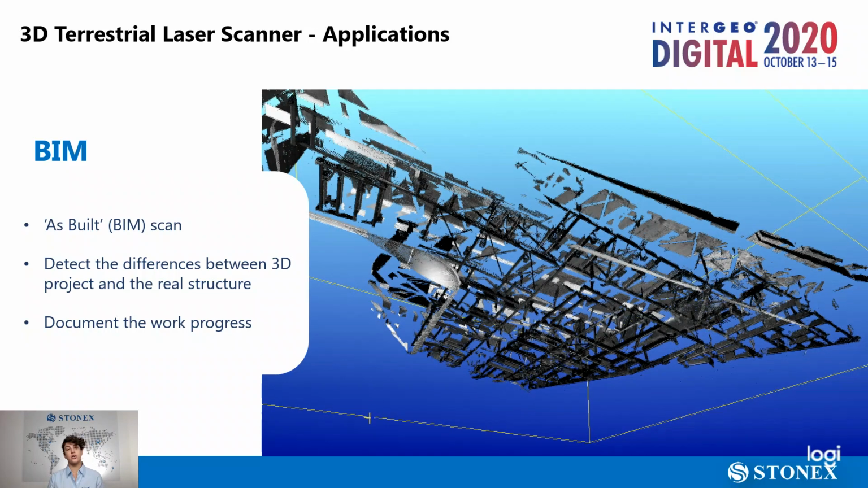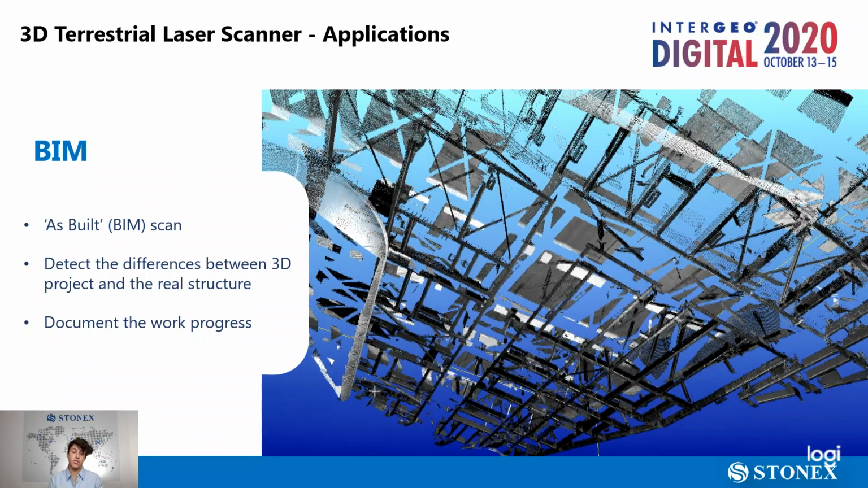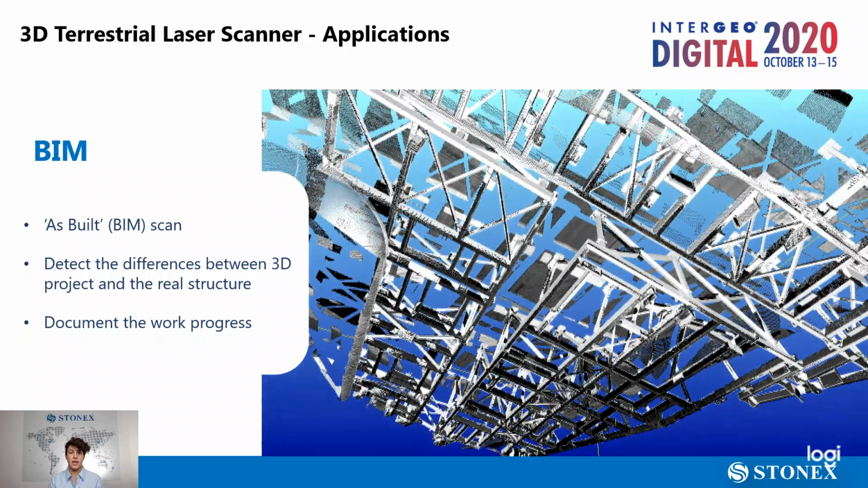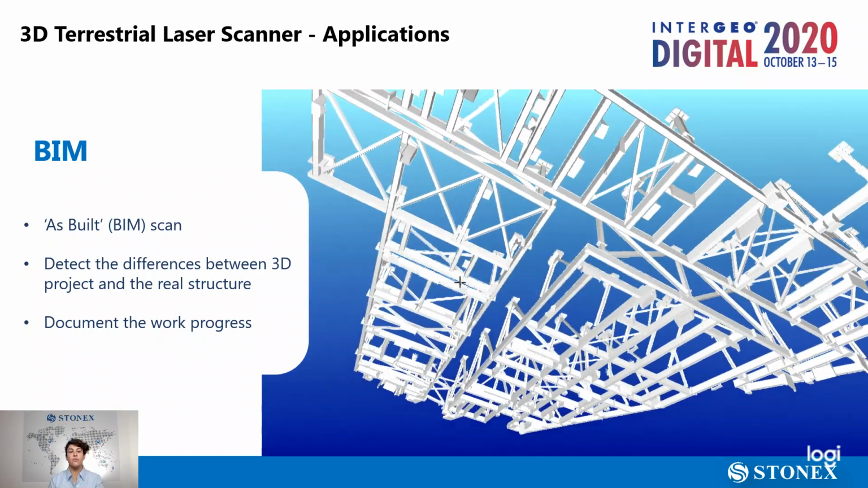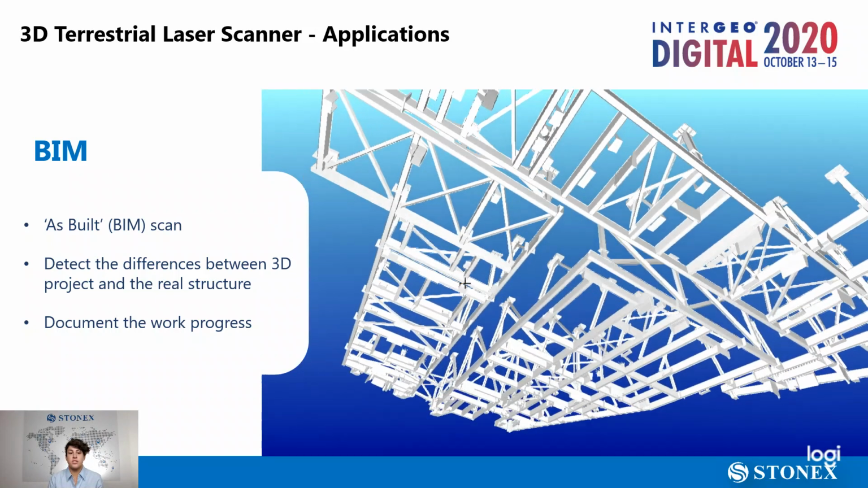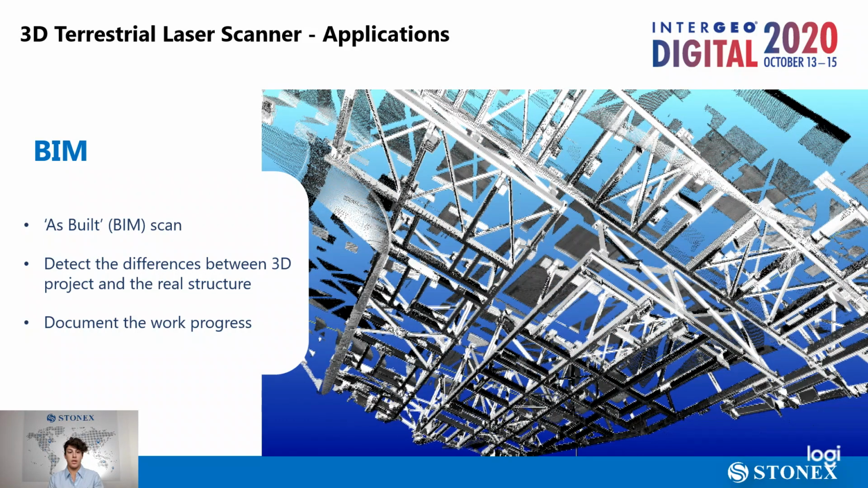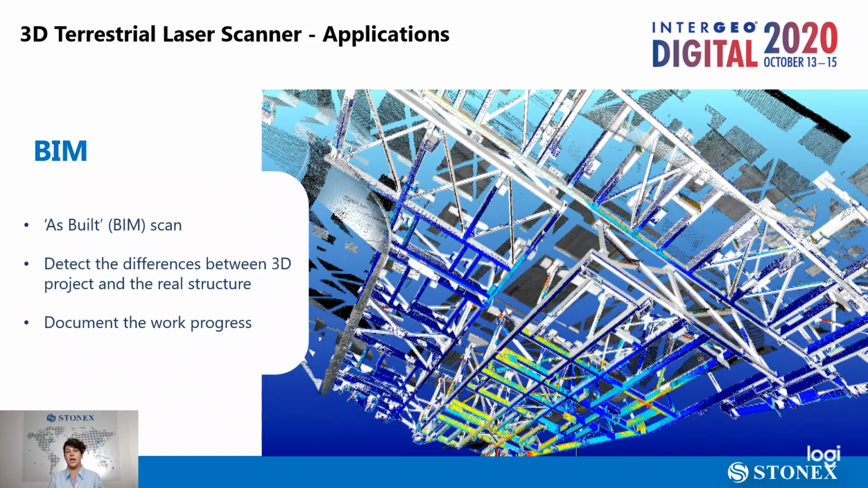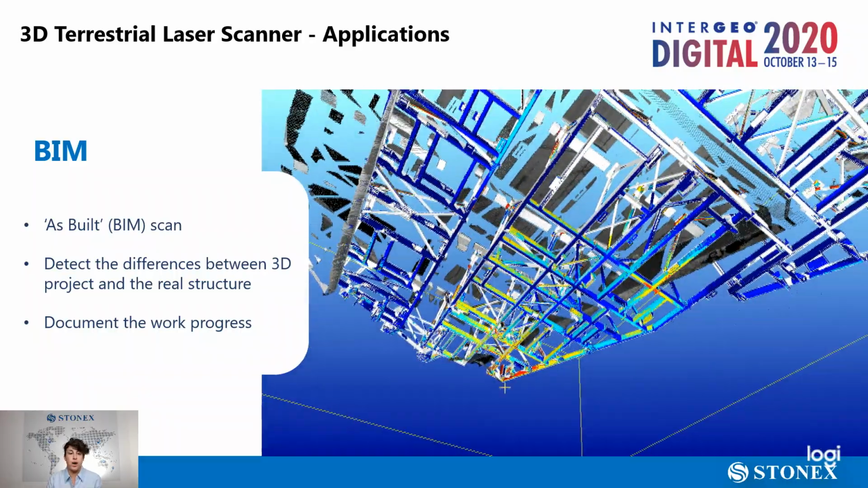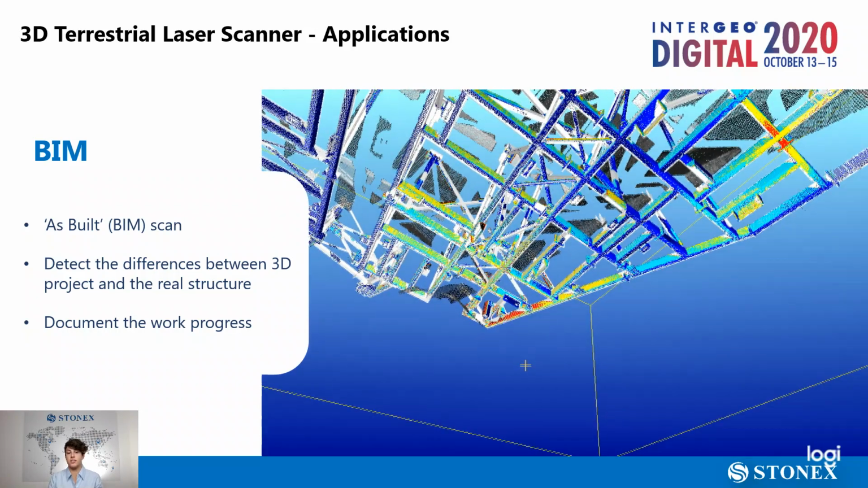Another common application of the laser scanner is the as-built survey, which is useful to monitor the work progress of the site and, as we can see in this video, to compare the actual physical work with the 3D CAD model. This process shows us in a super accurate way the differences between how the work was supposed to be done and how it actually is. Differences can be caused by human error while building the structure, or even structural interferences that have not been calculated.